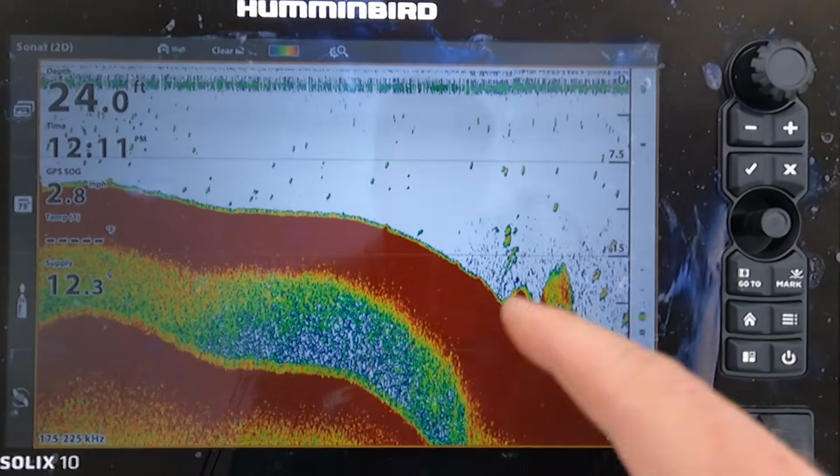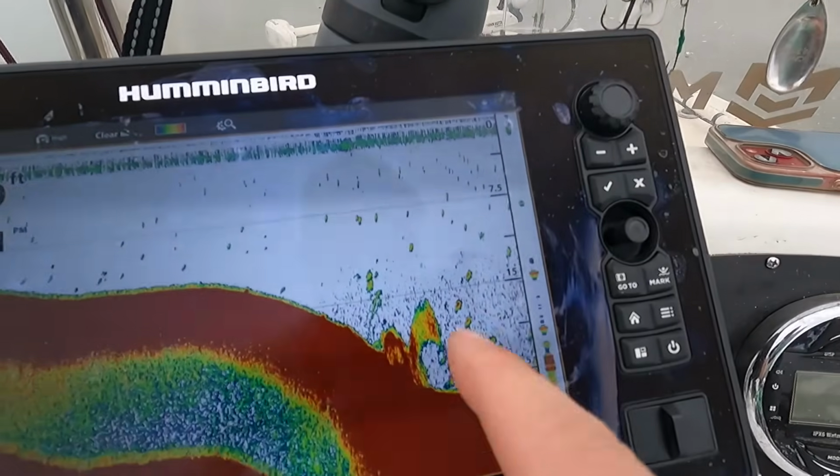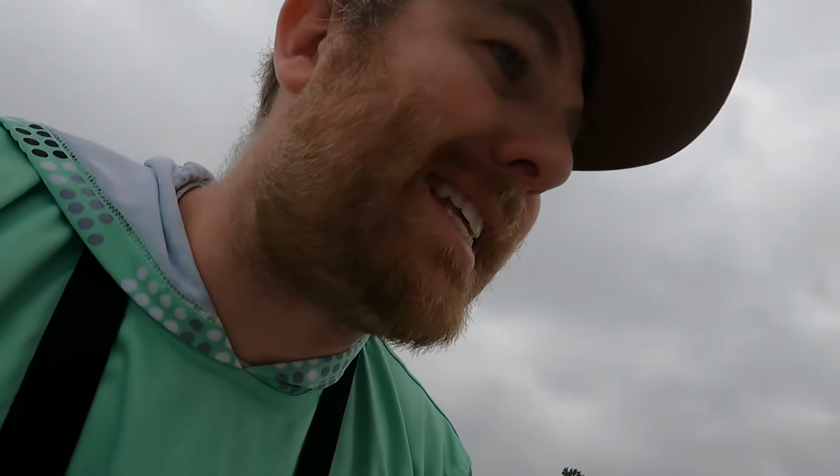Now, once you're comfortable with your sensitivity and what you're looking at, and we've identified, okay, this is probably a structure down at the bottom, what I'm going to do is go over here and switch my views to side imaging.